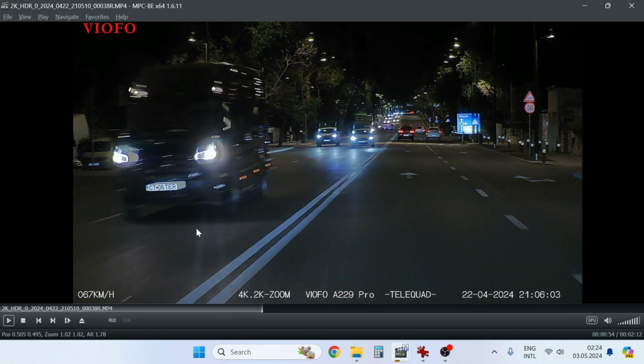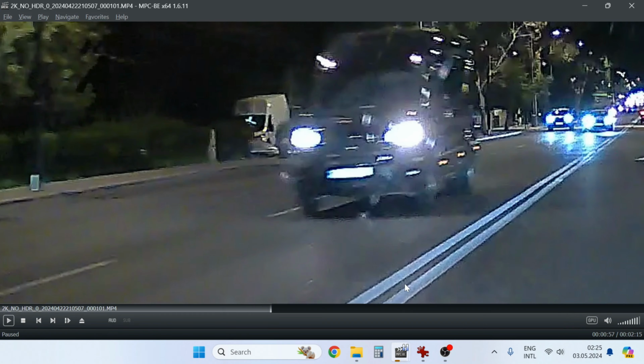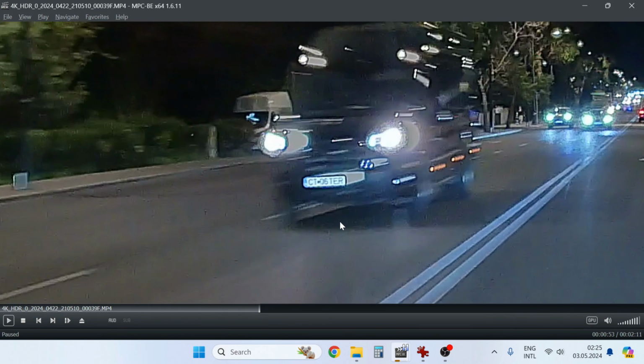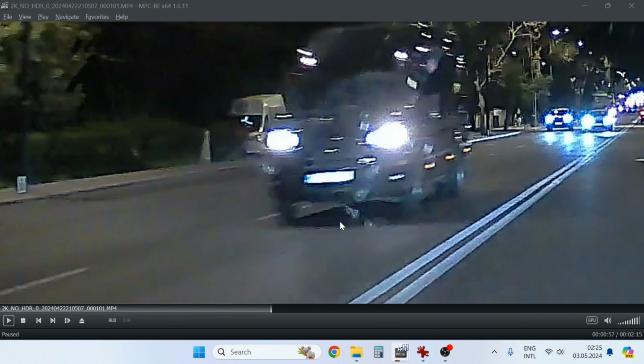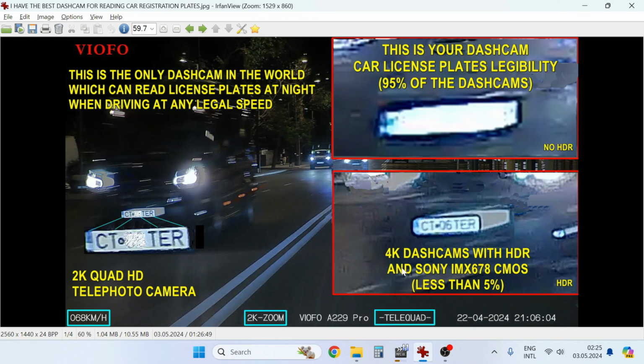Not so good at this result, but maybe for American this is the biggest good news, to have a chance to read the registration plates, because their characters on the registration plates are very small, and they for sure will need such a special camera to record the registration plate.